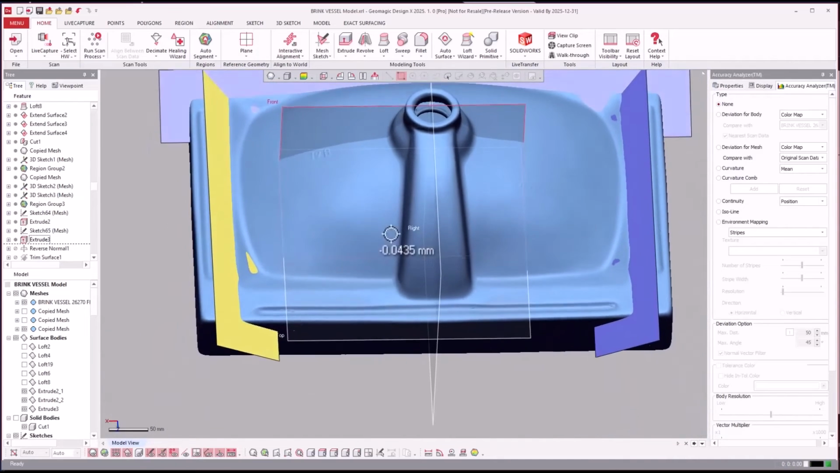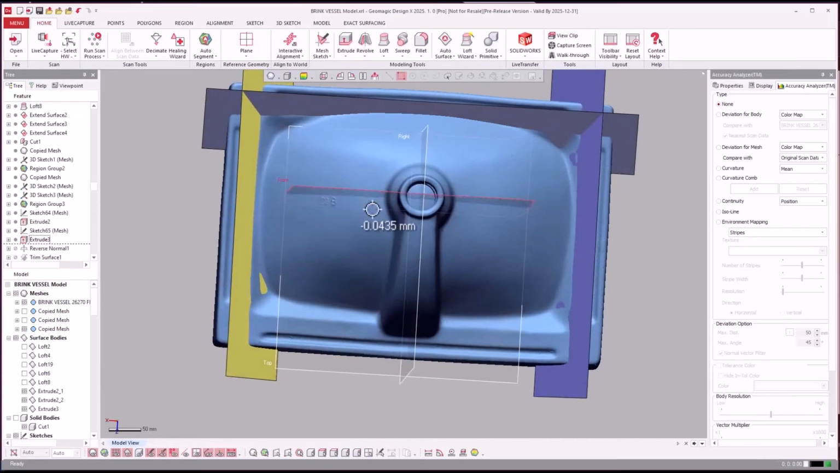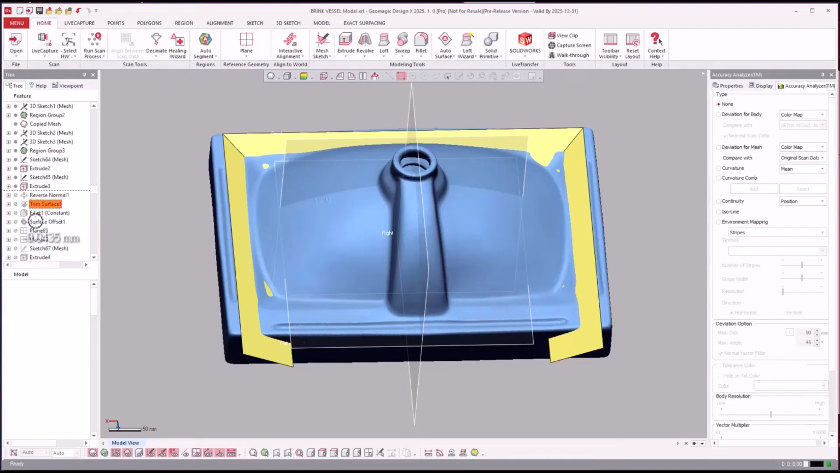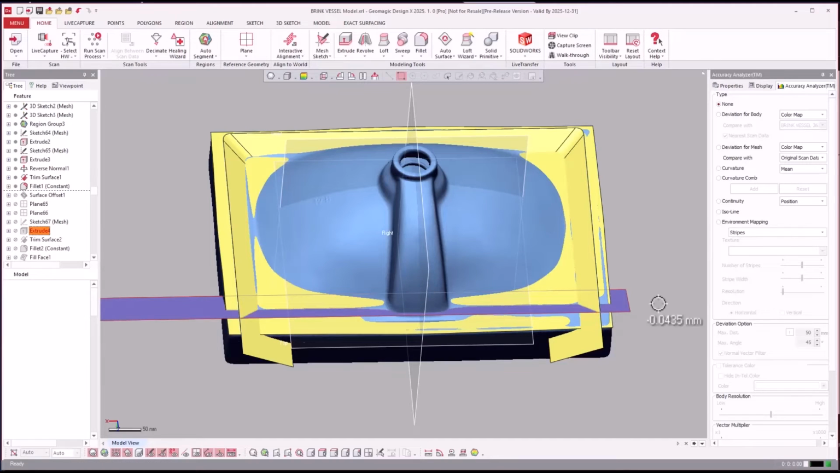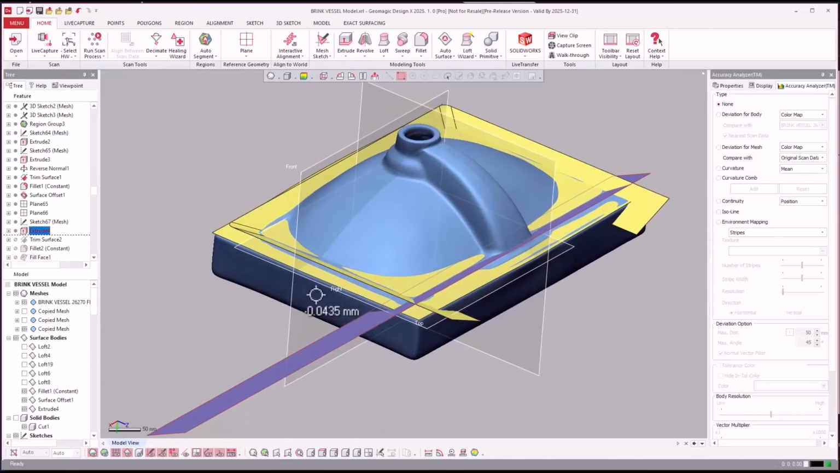It wasn't equally spaced, and this one was at a different angle than these, so I modeled them separately. So we want to reverse normal, trim those together, fillet those, created this one separately from those.